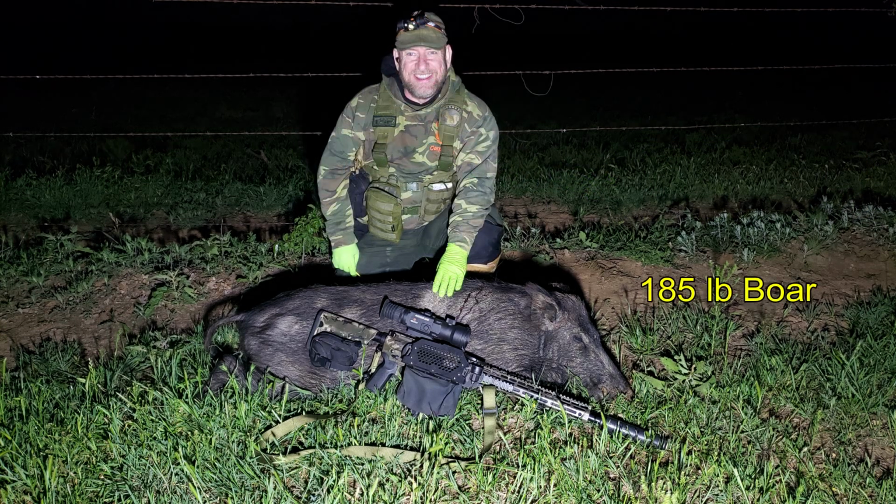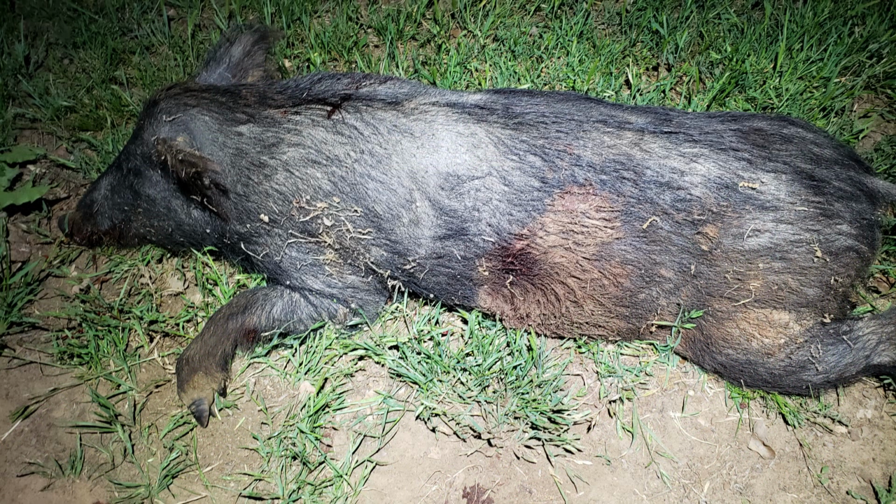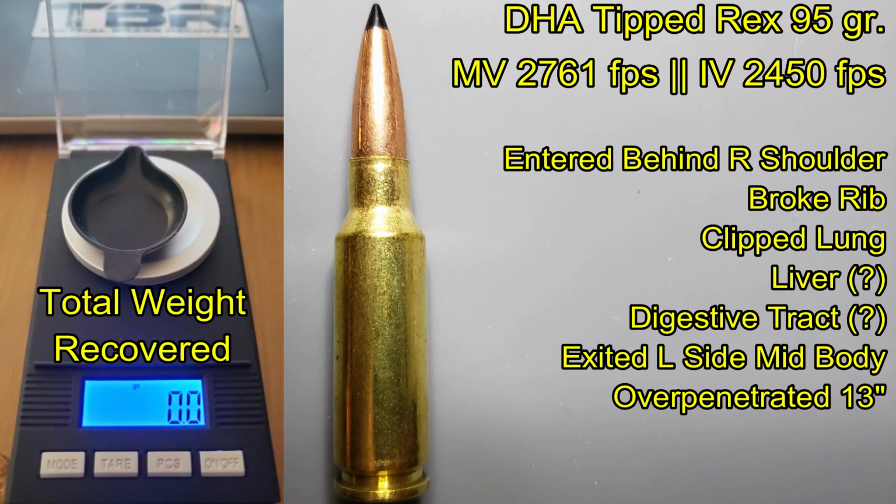This boar was a little bit larger, coming in at 185 pounds. The shot was further back than I would have liked, just behind the shoulder on the right side. On a quartered toward shot, which meant the bullet exited further back on the opposite side. Not a great shot. Once again, doing just simple bullet recovery.